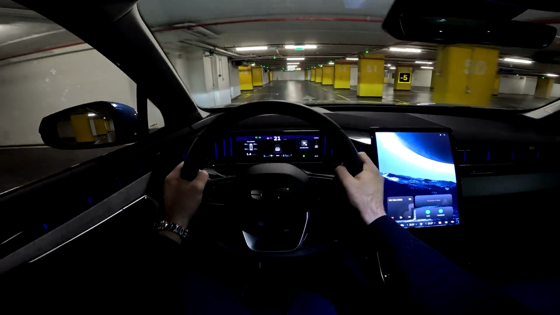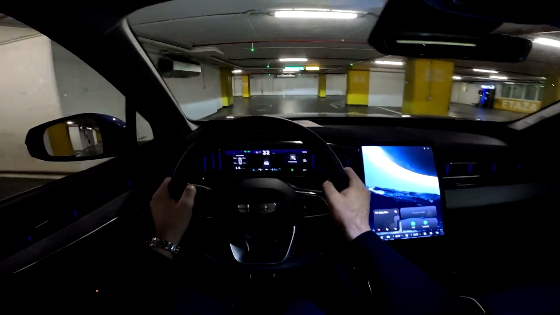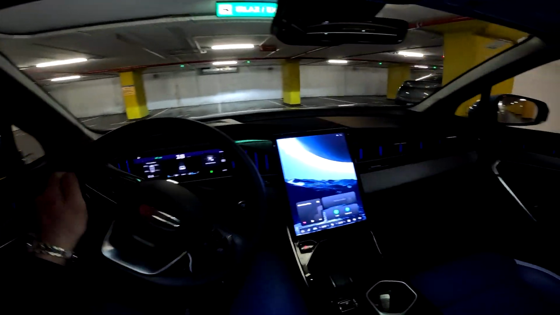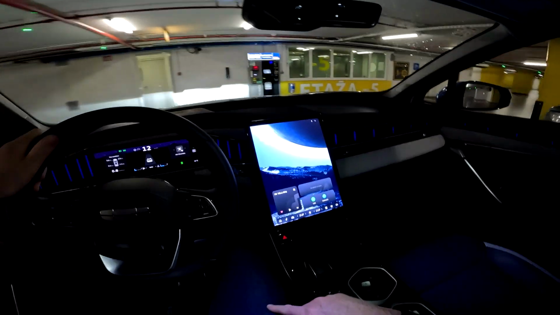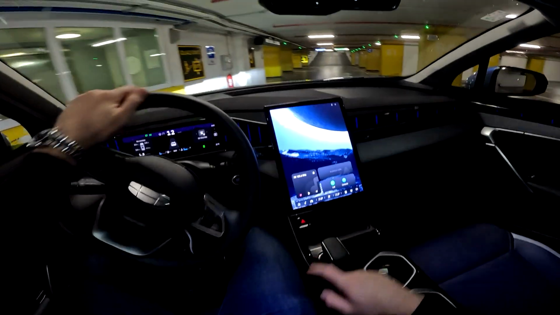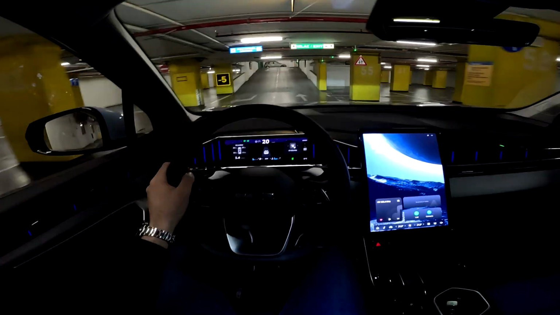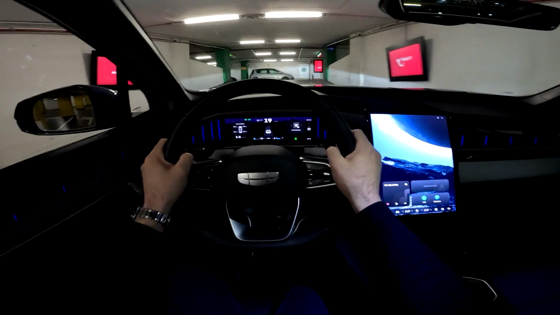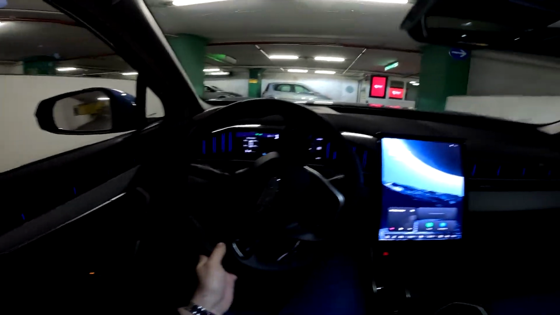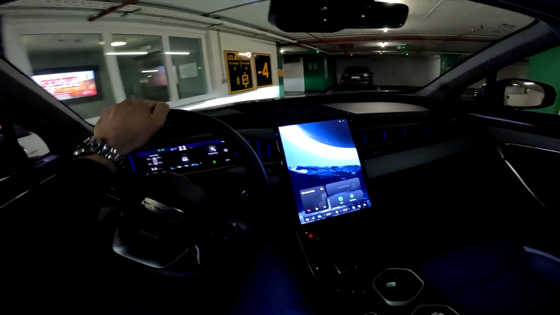And let's start with the specifications of the model in our video. It's got the 1.5 liter 4-cylinder turbocharged petrol unit producing 174 horsepower, front wheel drive, and here you see the gear selector for the 7-speed automatic transmission, so the 7-speed DCT. The figures: acceleration from 0 to 100 takes 9.7 seconds, and the top speed is 190 kilometers per hour.